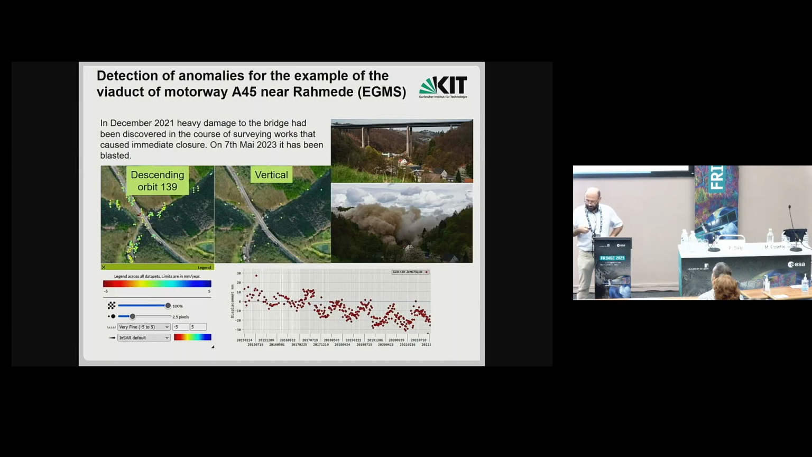And in autumn 2017, subsidence sets in. And the surveying authorities only discovered that there is some damage in December 2021, and the damage was so heavy that they had to close the bridge immediately.